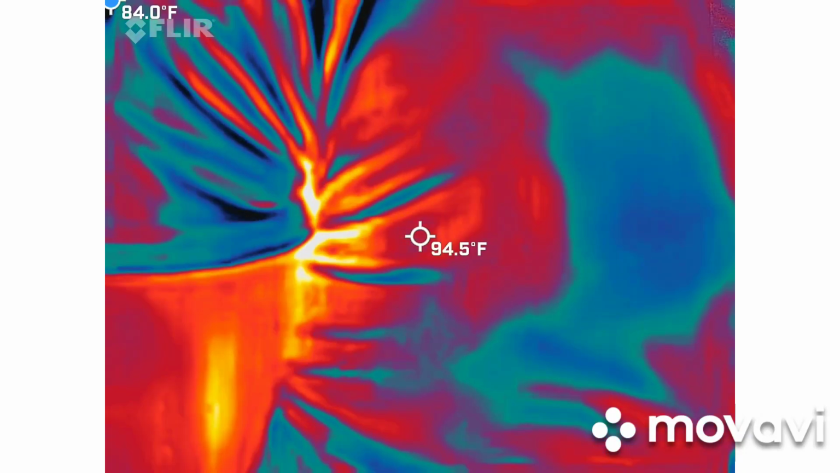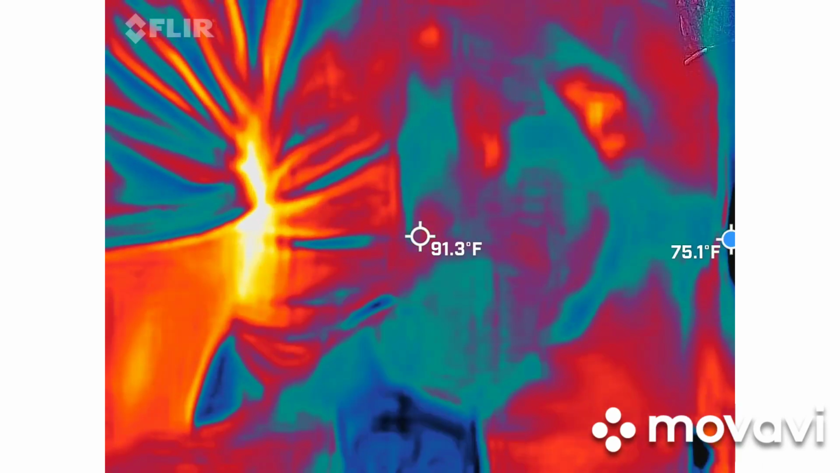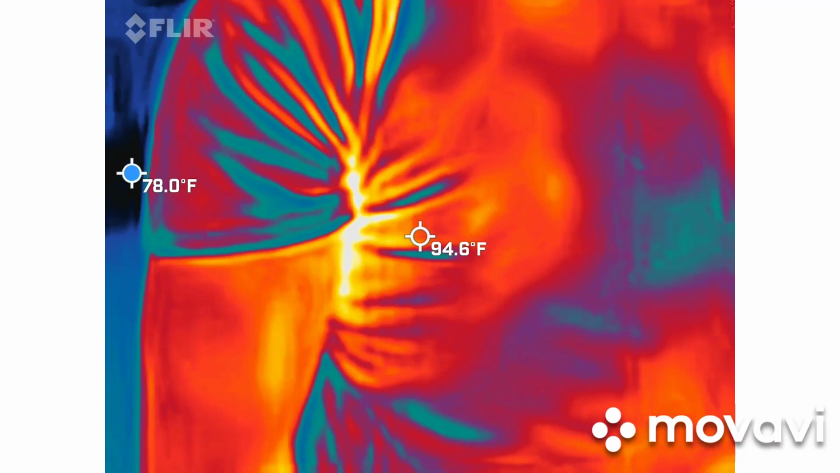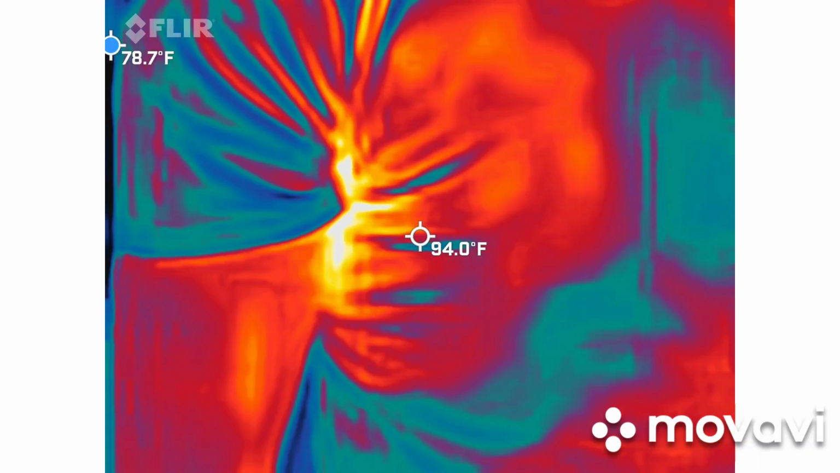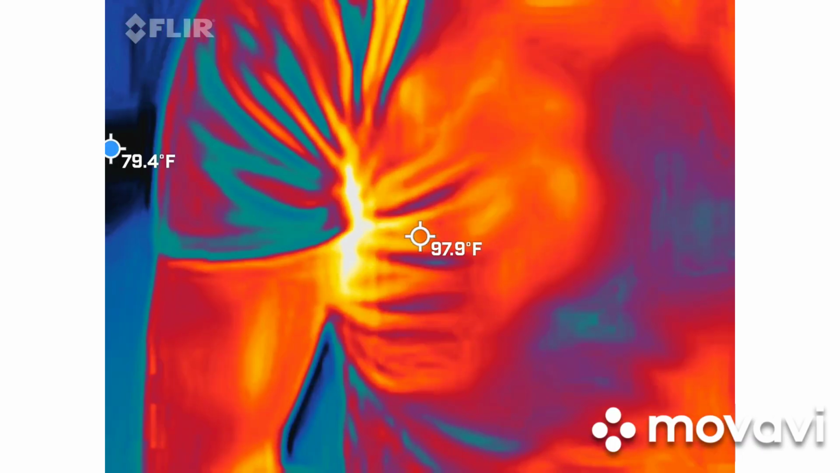Do the blue spots on your shirt count? No, unless it's actually moving around. The blue spot should be right here, like your ribs or something. It's like wrinkles in your shirt. This part of my shirt is not touching my chest. That's why this is colder, and the rest is warmer based on my skin temperature. So the part that's red is sitting on your skin. I had a hoodie on earlier and took it off, so it's probably very wrinkled.